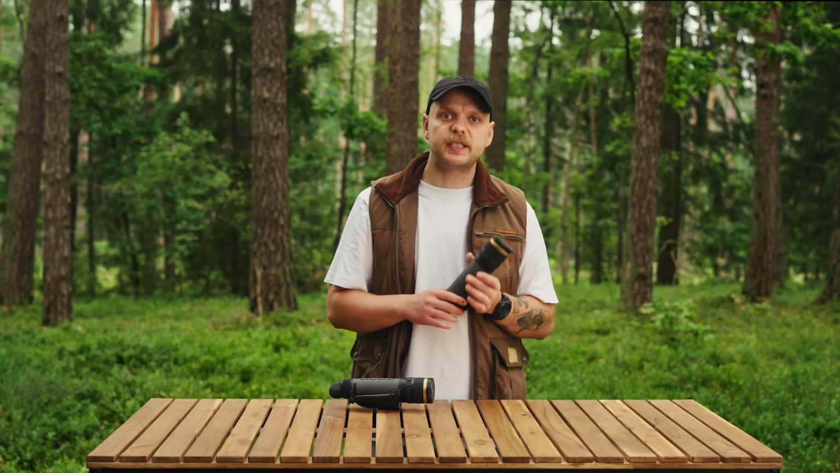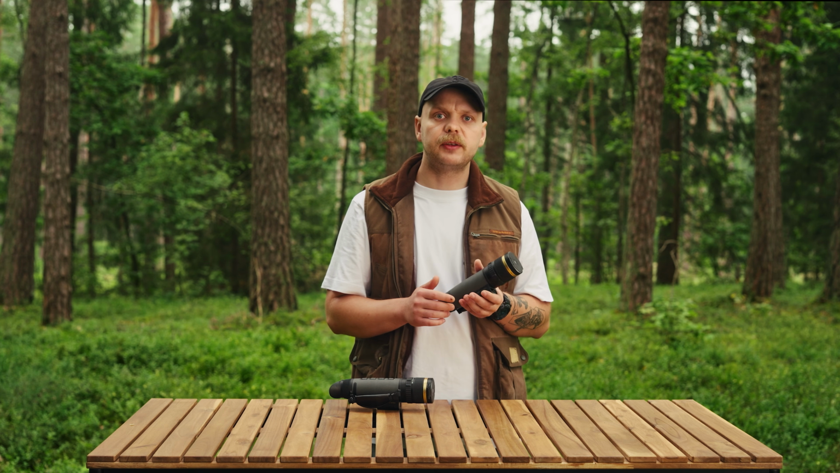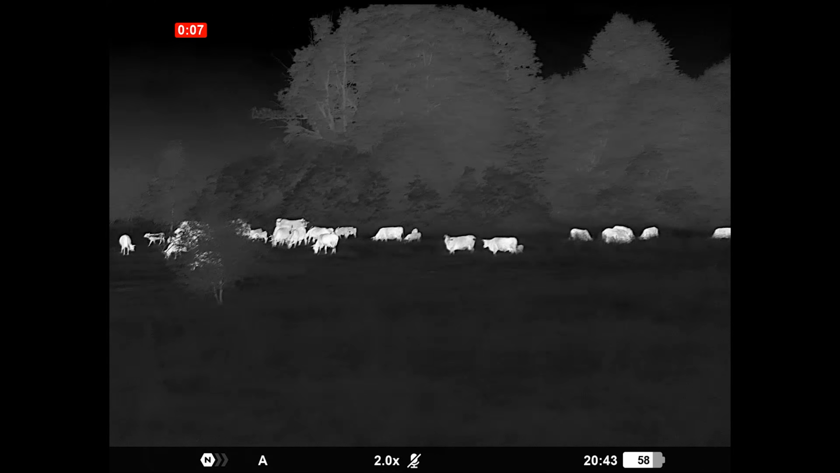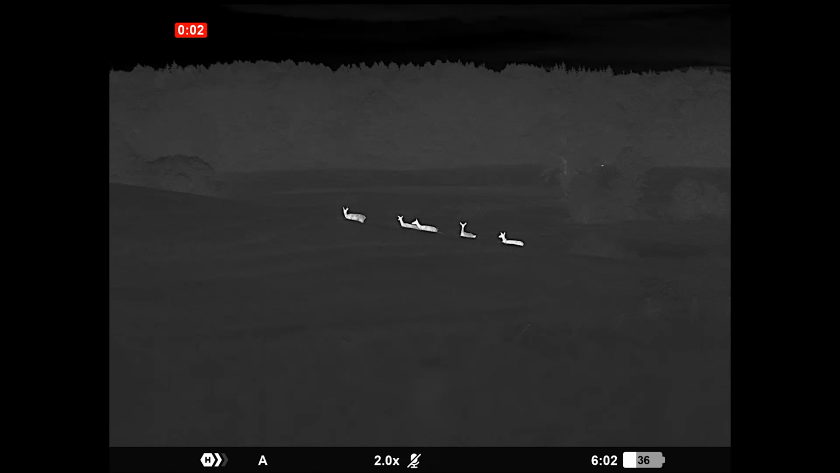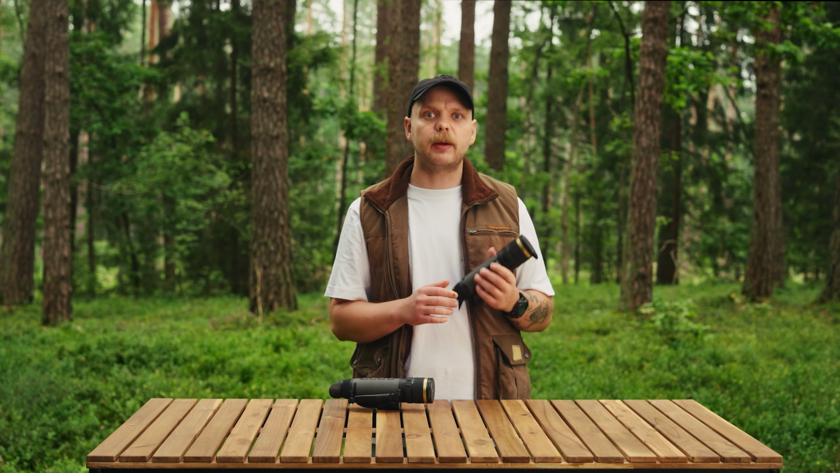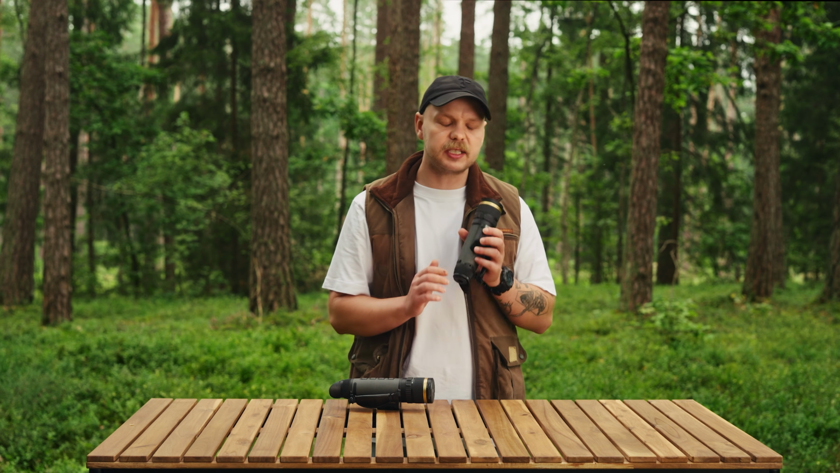Who's it for? This is a flagship, priced like one, so I'll be honest about both sides. It makes sense for experienced thermal users, professional hunters, and anyone doing a lot of scanning over big ground, wild boar, predators, wildlife observation, forestry, search and rescue. If you spend hours behind the thermal and you care about identifying targets at distance, this is aimed at you.